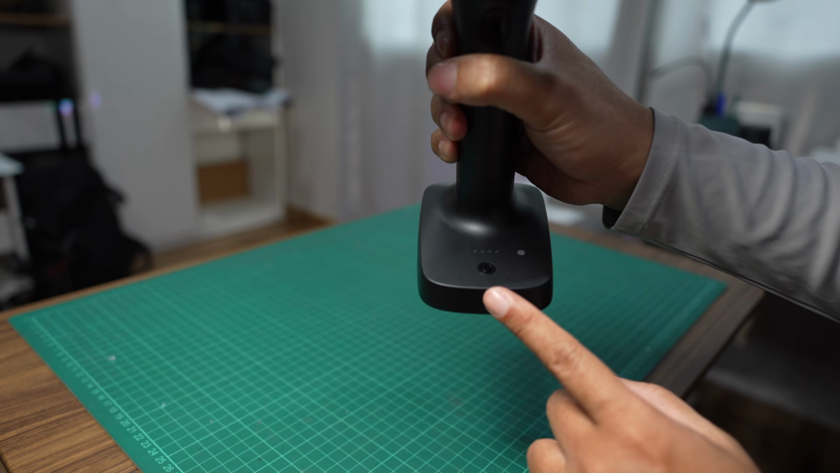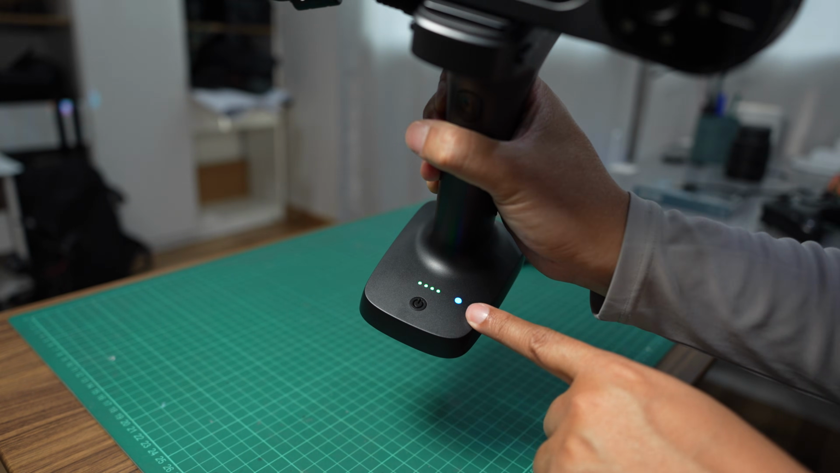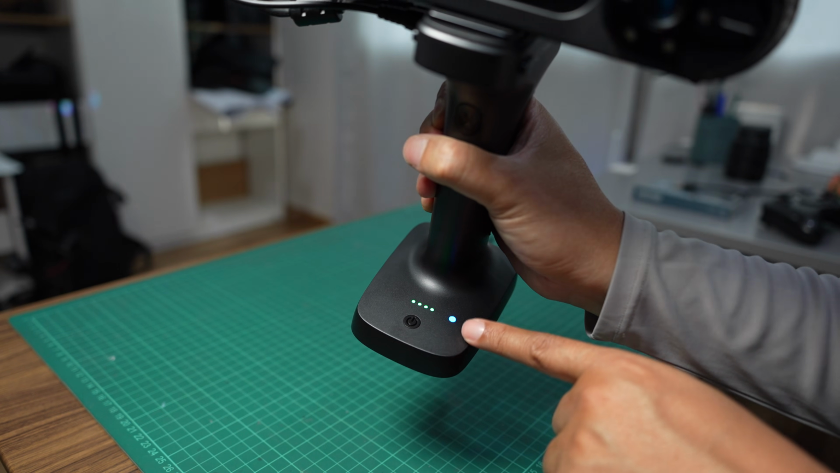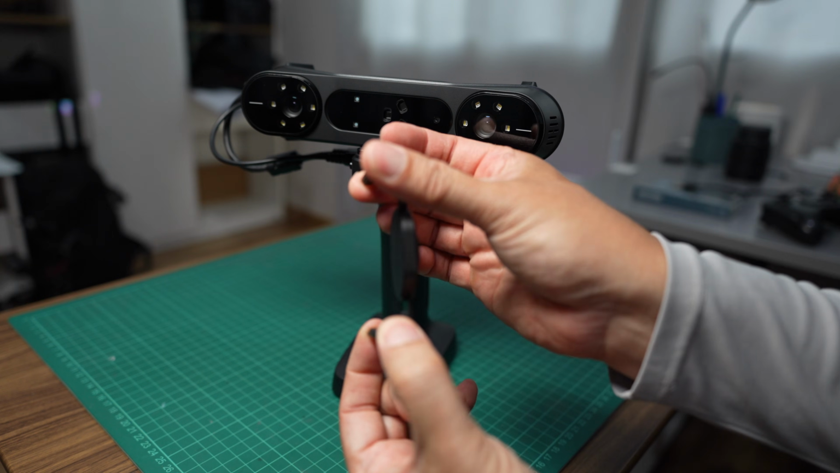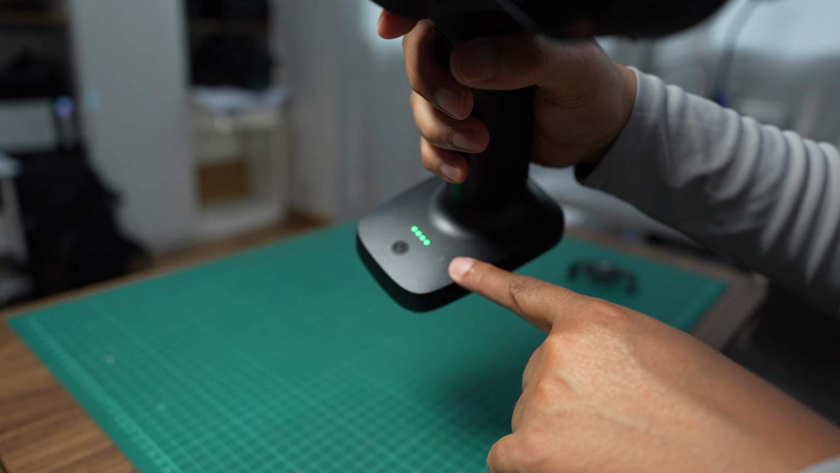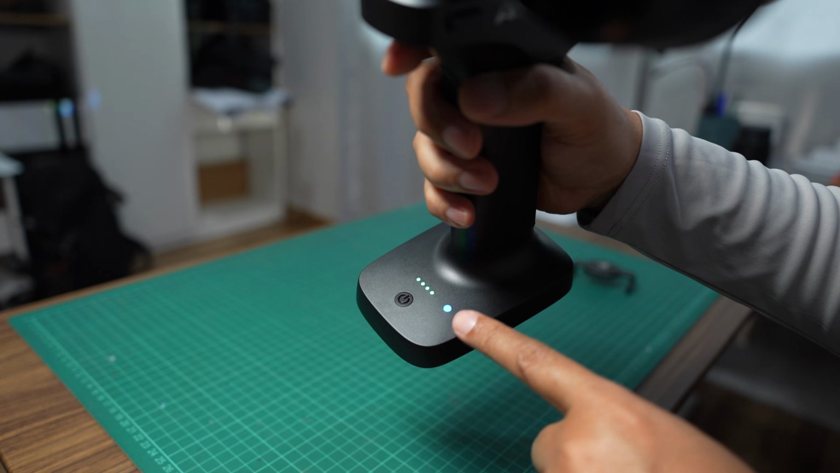At the base, you have a button, press it once. Actually, the light here is blue, and when it starts to blink, it means that it is ready for Wi-Fi connection. Here's a phone bracket, and it can extend up to 9 centimeters. Flashing blue means that it's ready for a phone or PC connection.